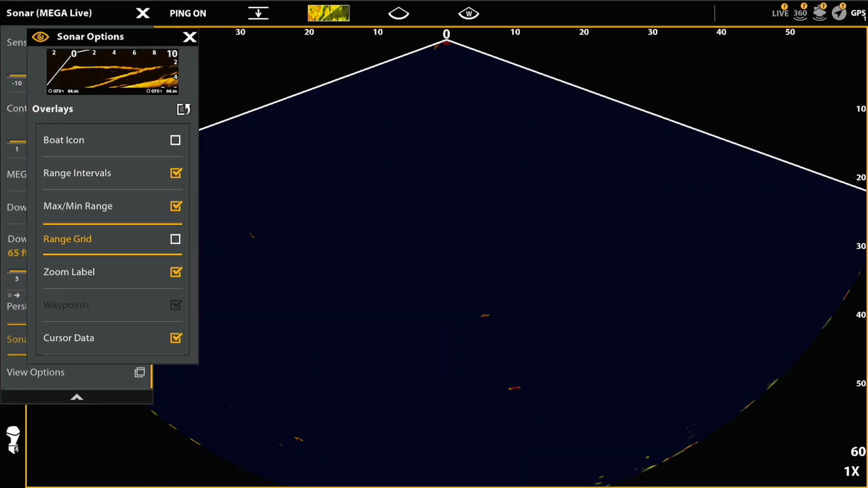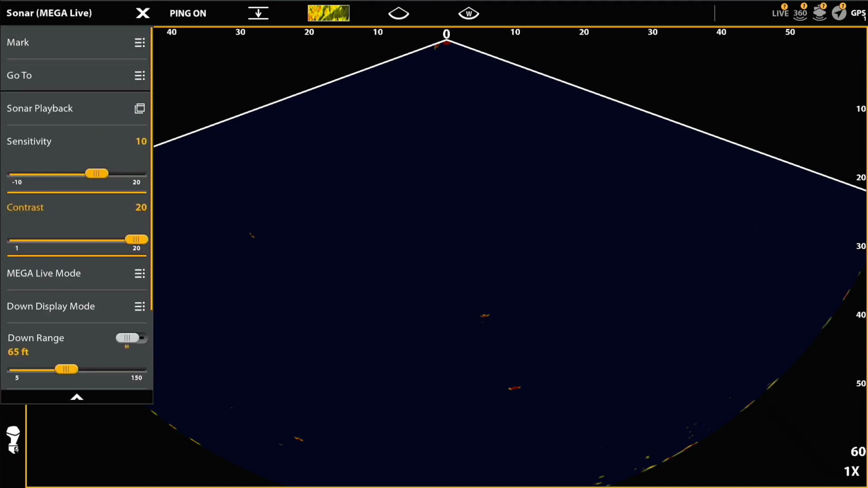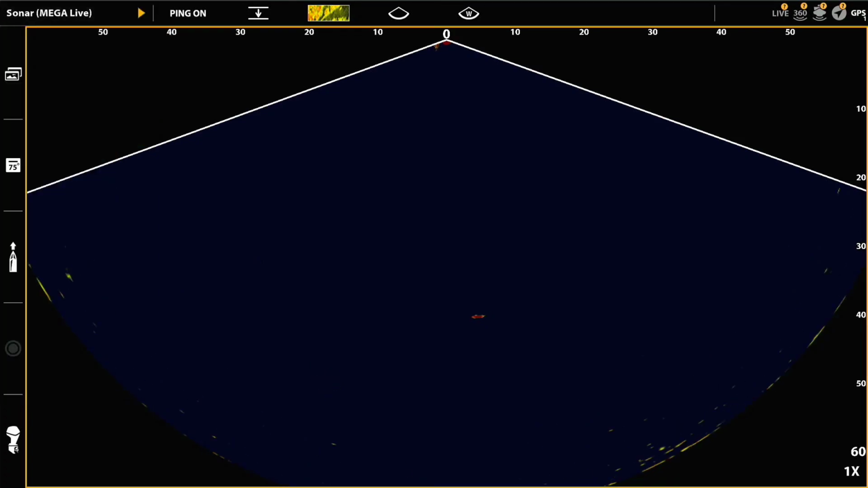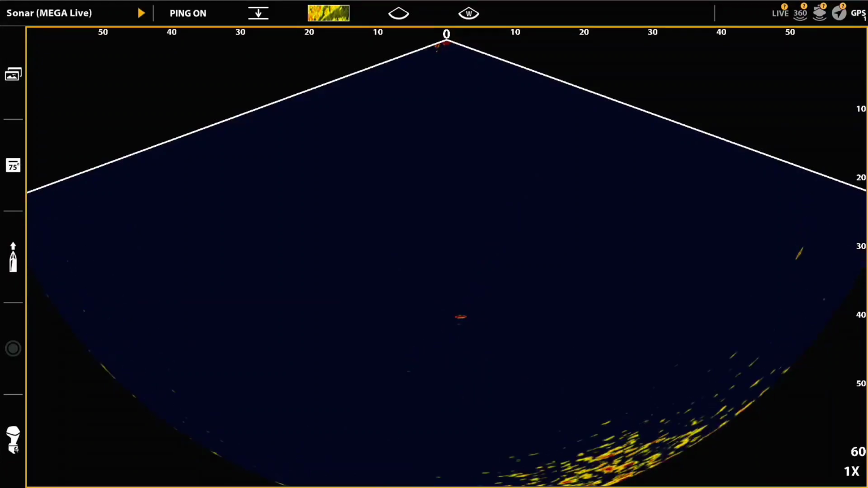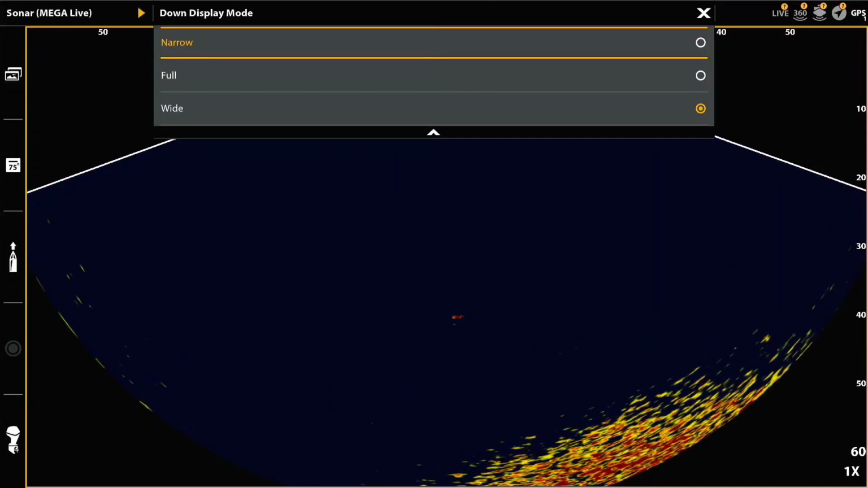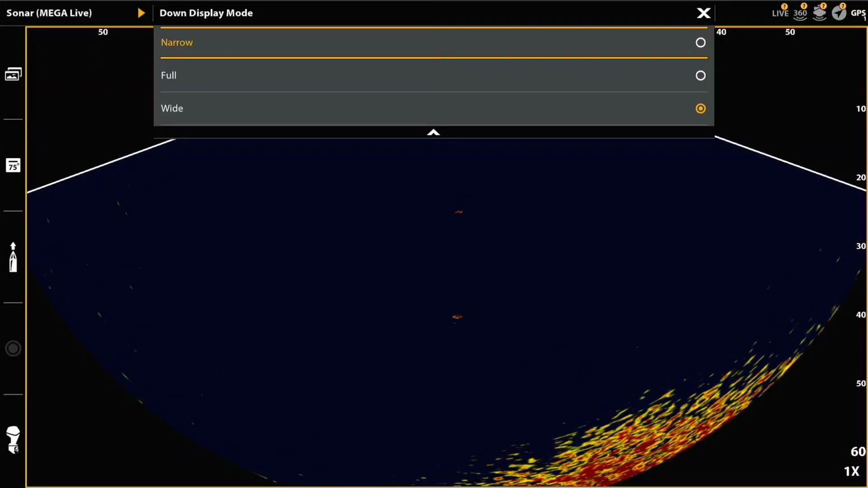The other thing that you can do in down mode or down view, using landscape mode on the transducer, that you can't do on landscape view, is change the width of what you're looking at. There's basically 3 different, I guess you'd call them modes, that down view will go in. And we're going to take a look at those 3 modes. So right now, the top grid goes out to about 60 feet, and I'm looking 65 feet down. You'll see there's 3 different modes. There's narrow, full, and wide. Right now, I've got it on wide.